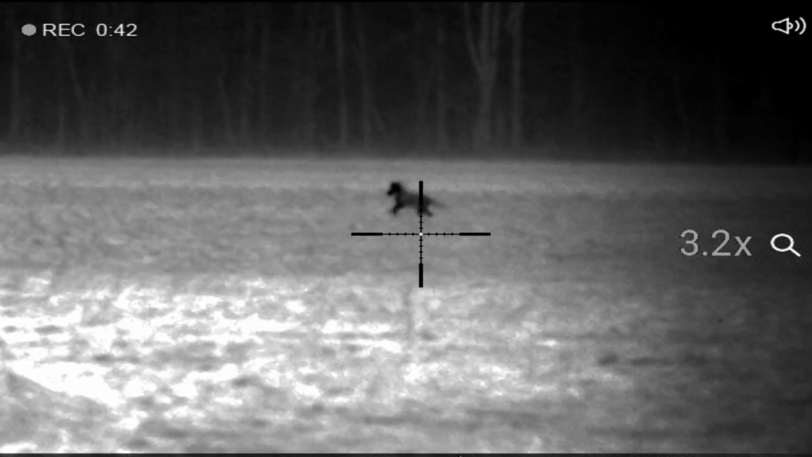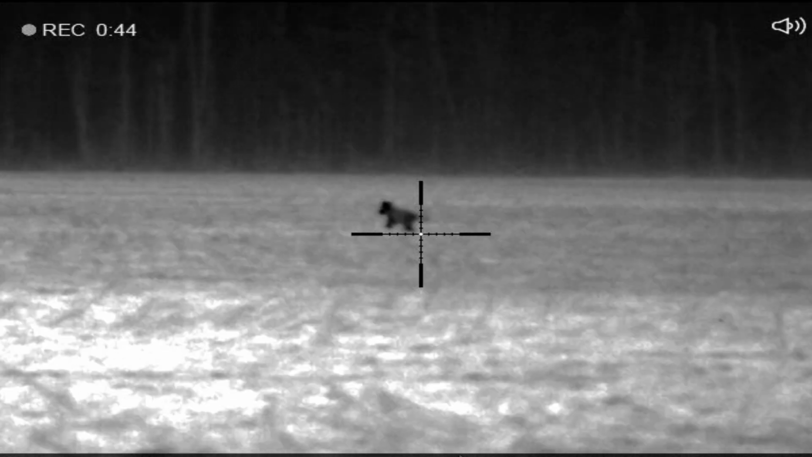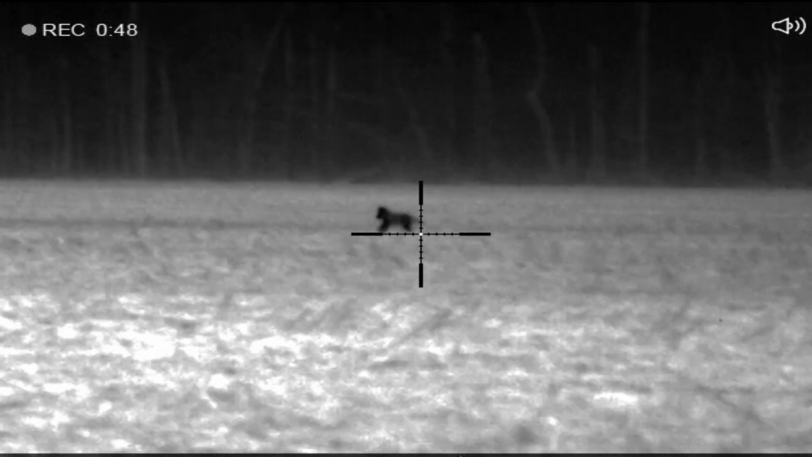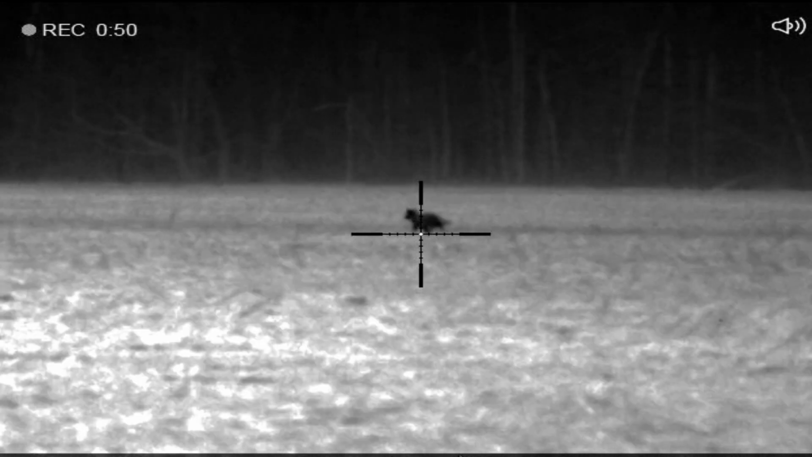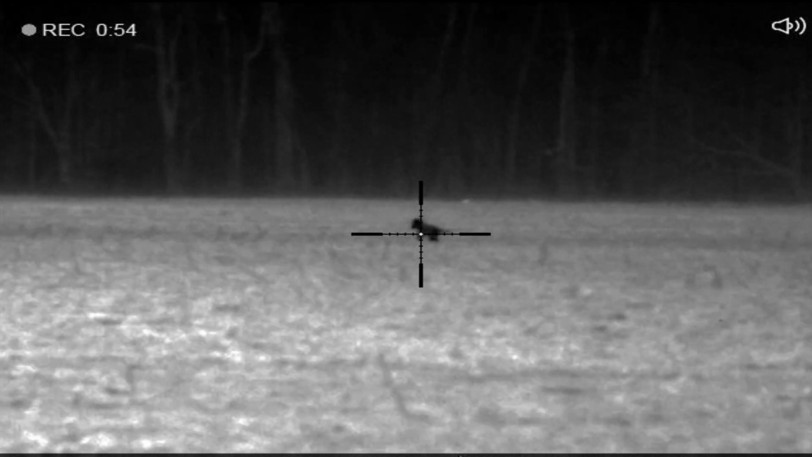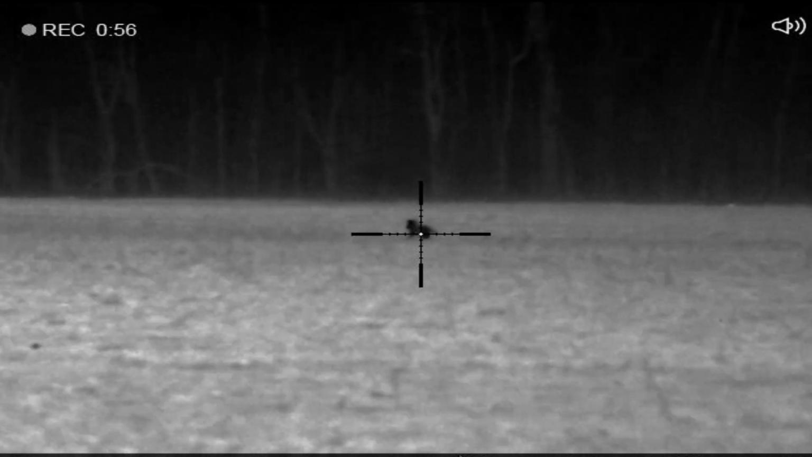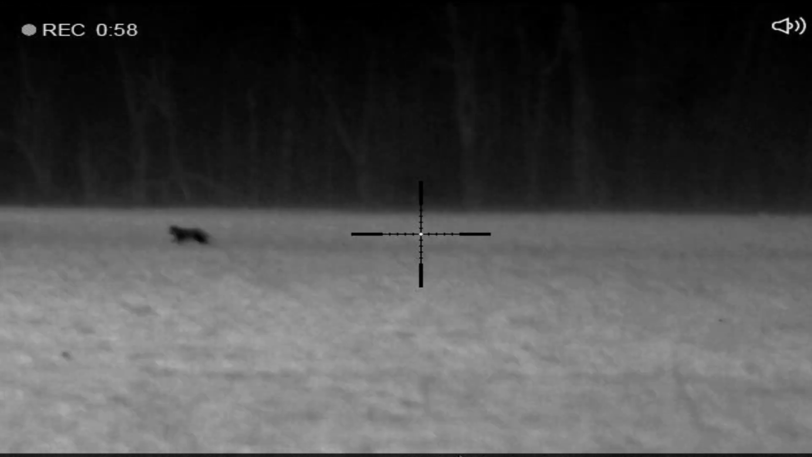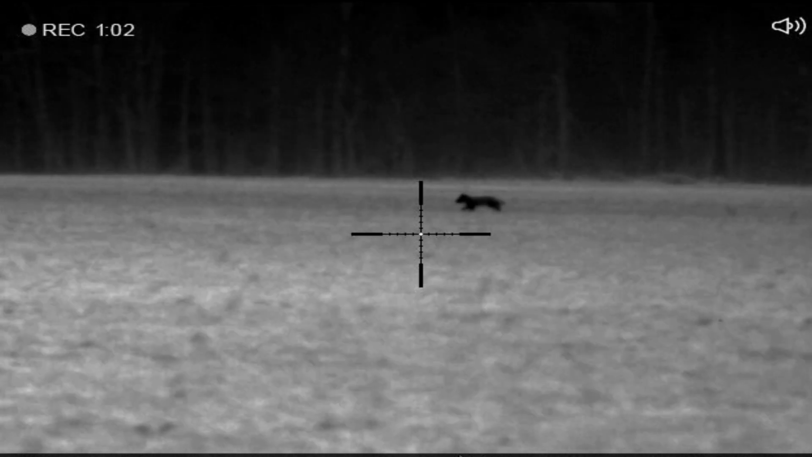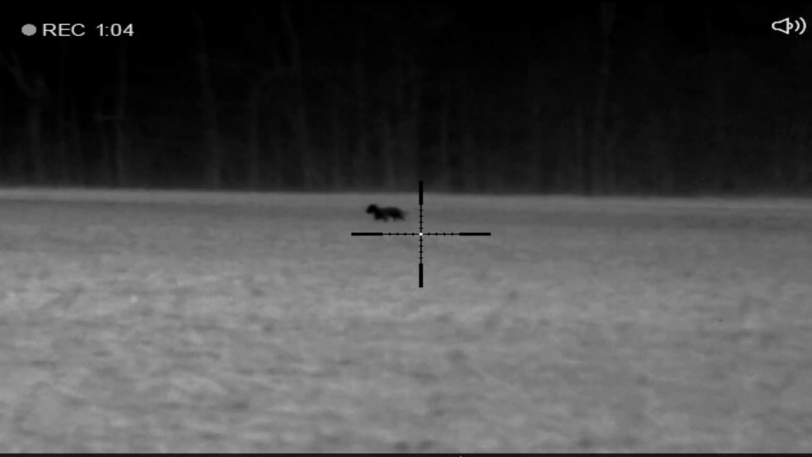And I feel pretty good about making this shot on the run here, but I'd rather this coyote to stop if I had my druthers. I'd rather for him to stop, and I'm going to lay him down. This coyote, even though he's considered what I would say is a tripod, because it looks like he's just dragging that leg, he's cutting a lot of country off the chart here.